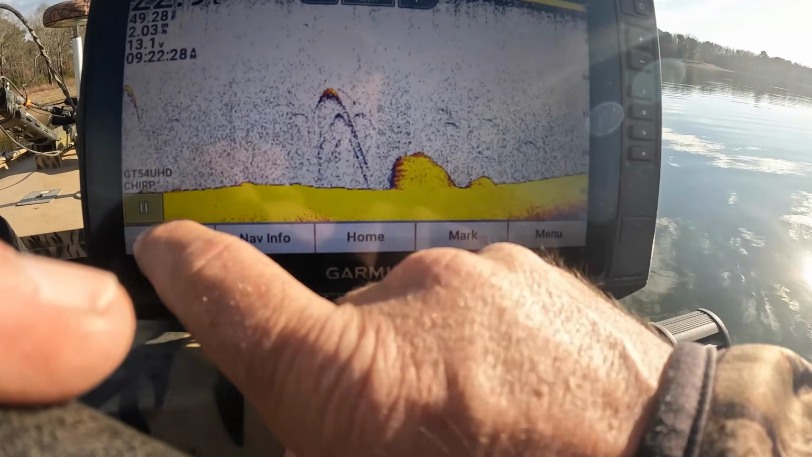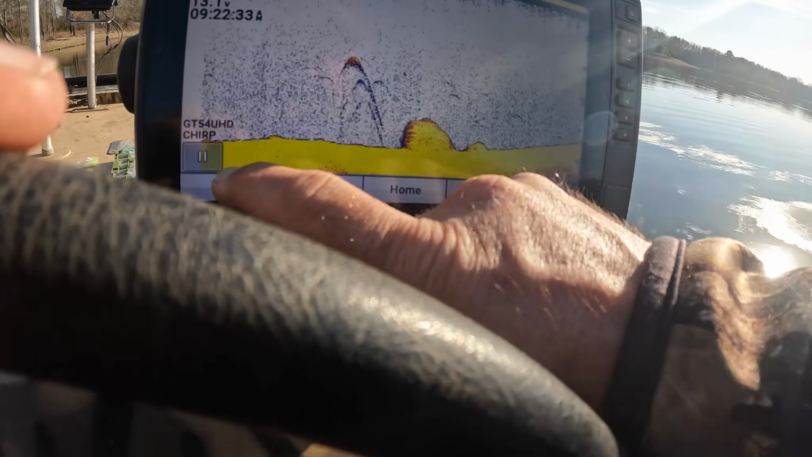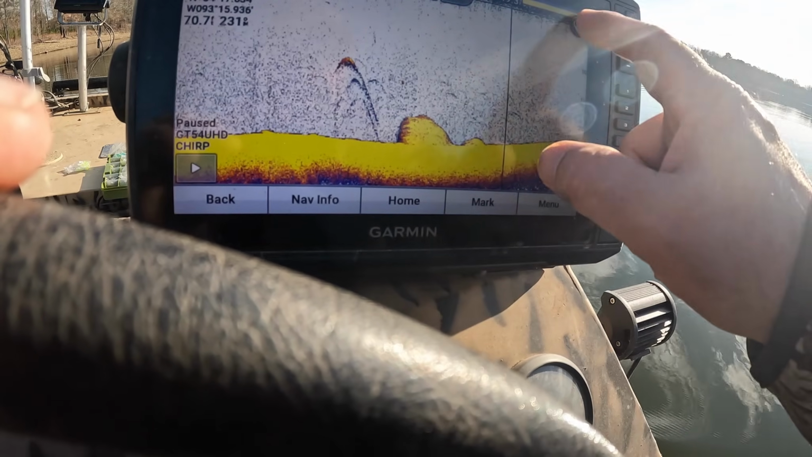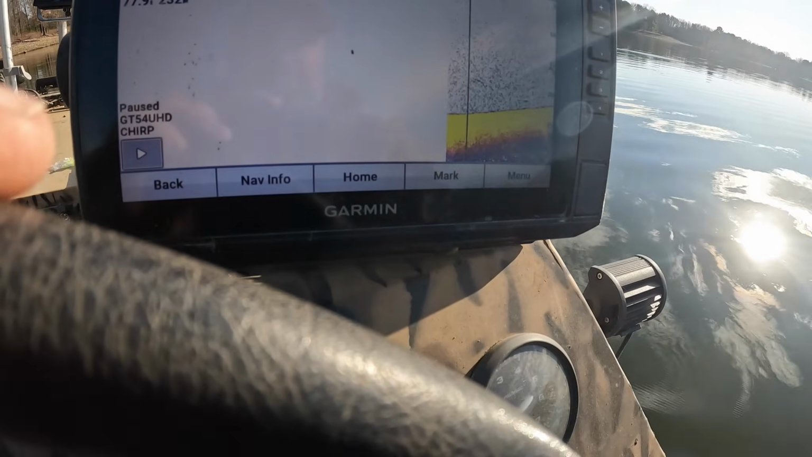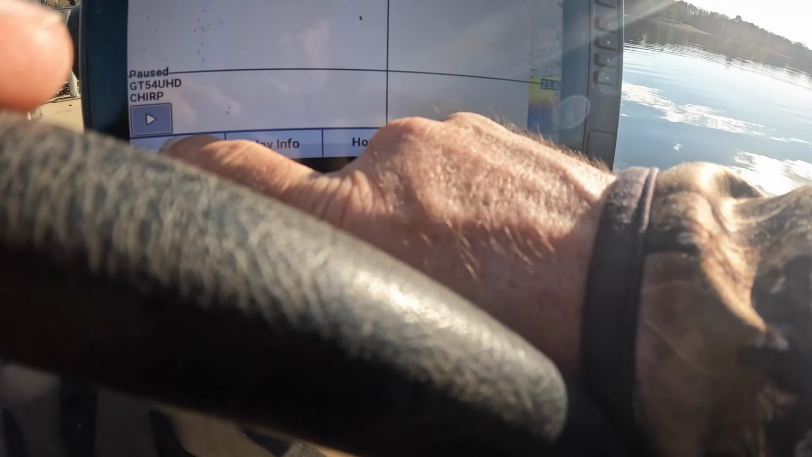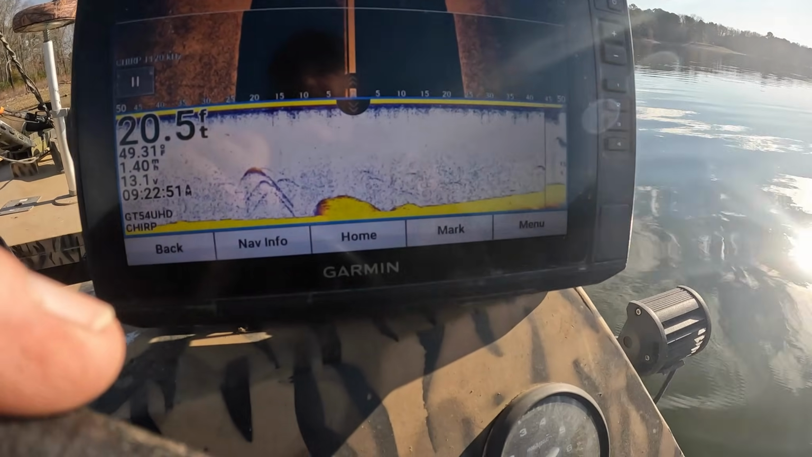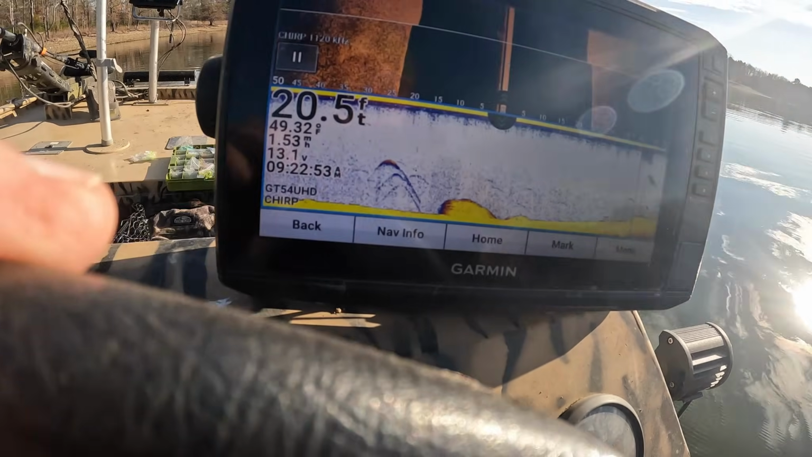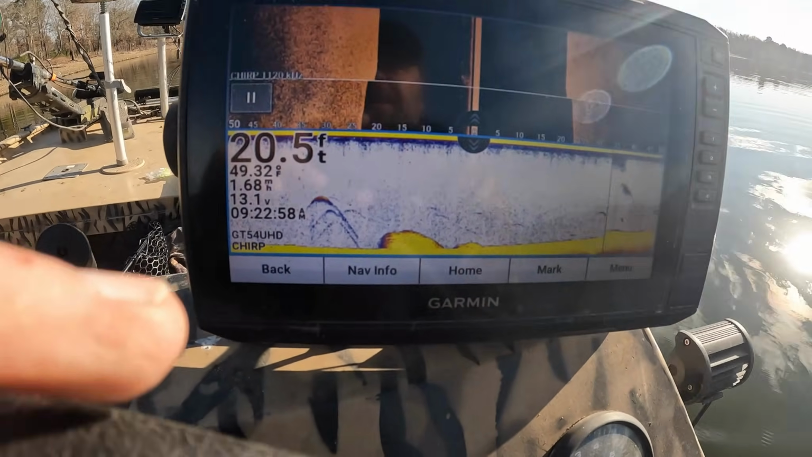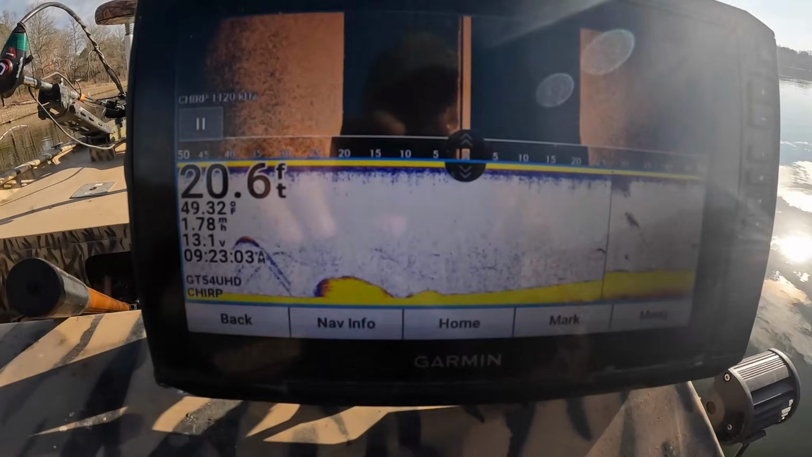There's a few fish stacked up right there. So I'll tell you what, I'm gonna mark that. Almost out here around the 20-foot range. This lake's down about not 20, but about around 6 to 8 feet. I haven't really looked it up, but I can tell it's down around 6 to 8 feet, somewhere in there.